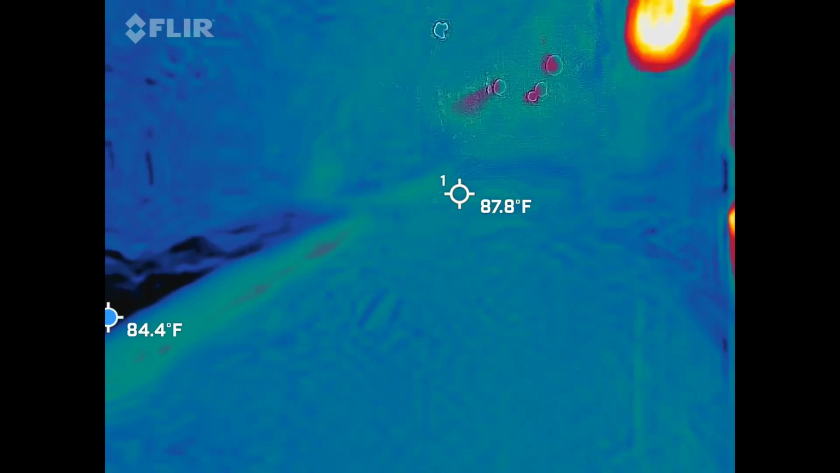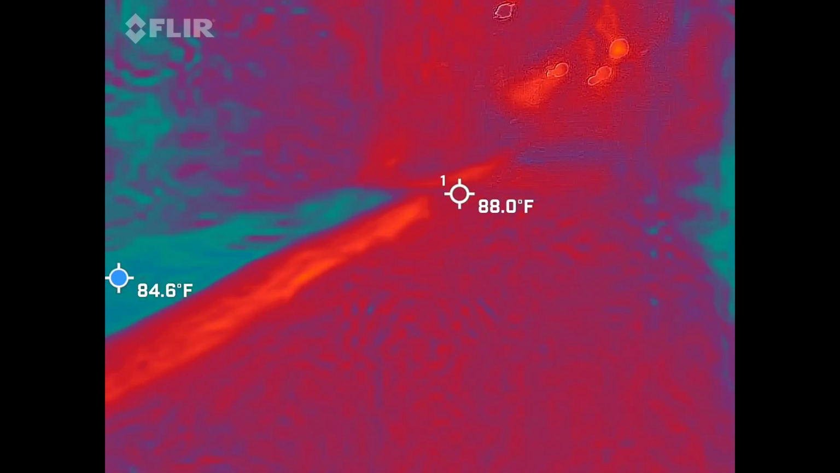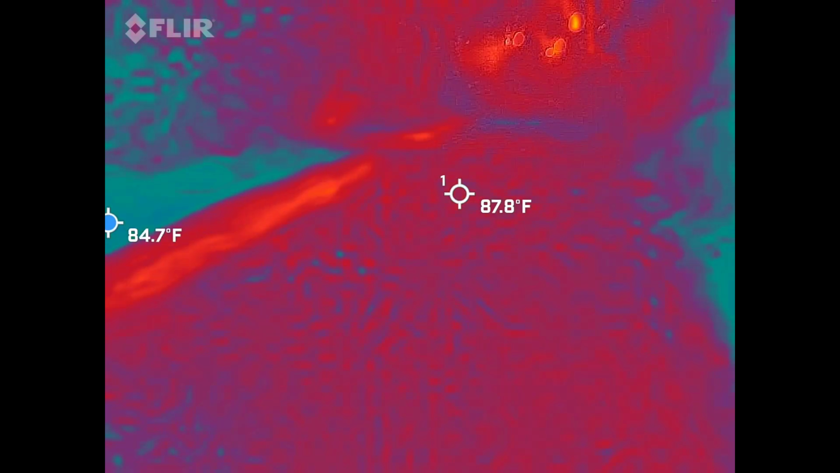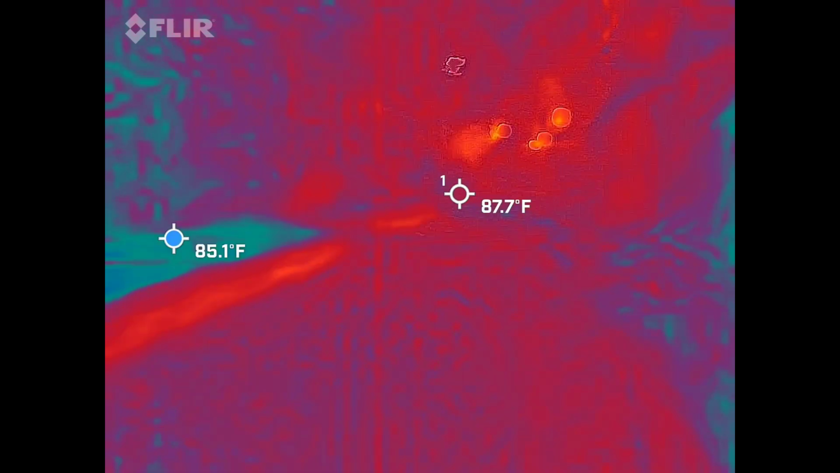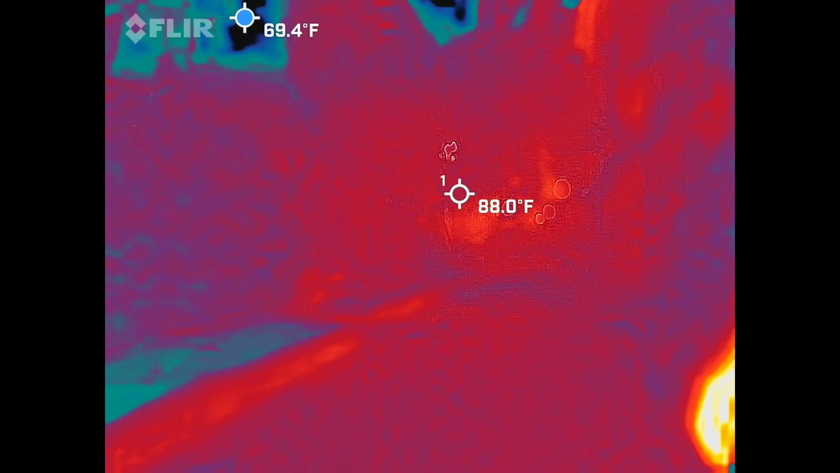EMF. I usually only look for 8s. That's why I don't always bring it out at this location, if I'm the one using it. Oh, look at that. Cow? Where are you? Cow Alley. Cow Alley. Can't make this up, ladies.